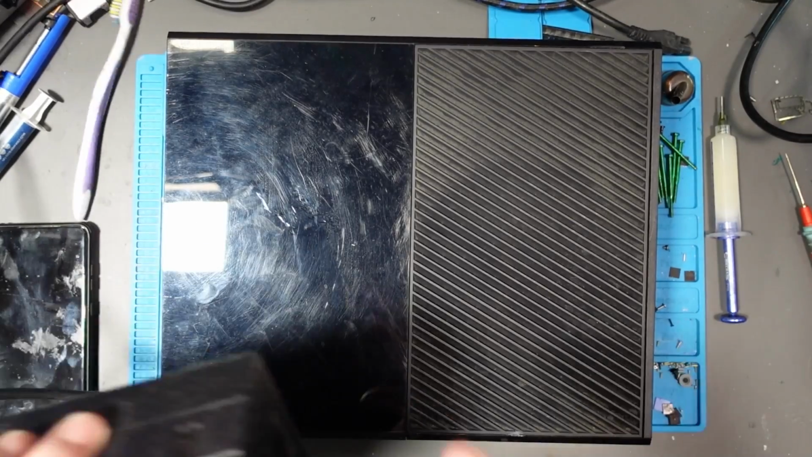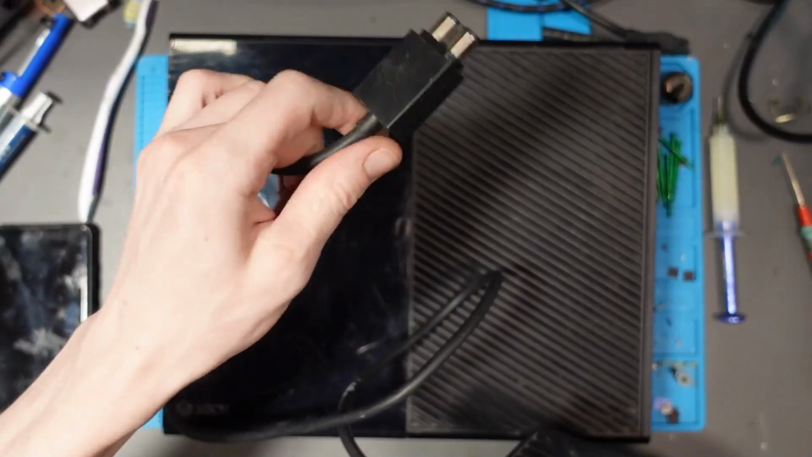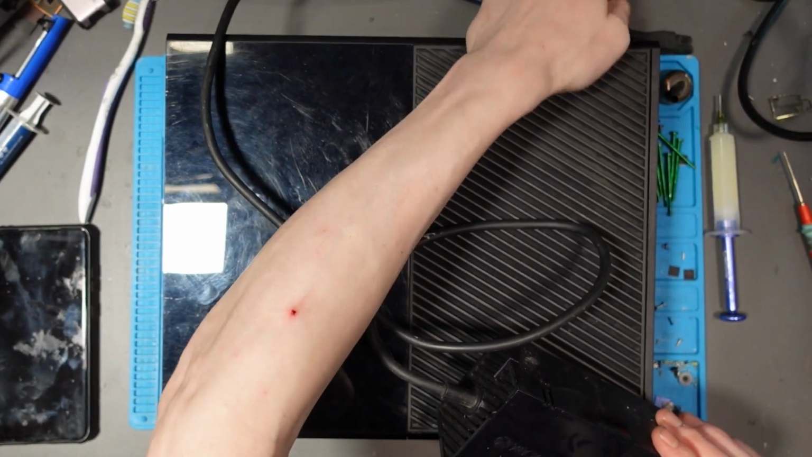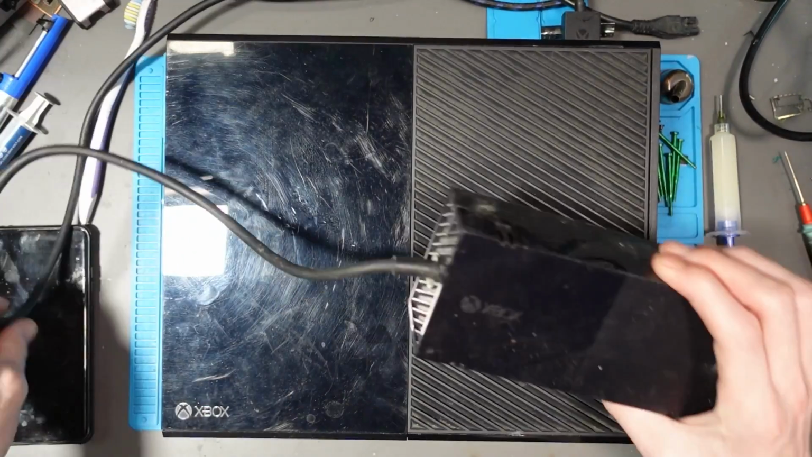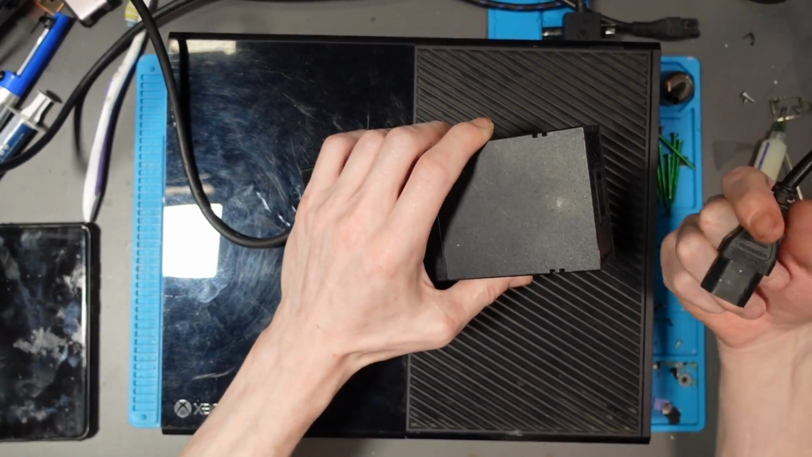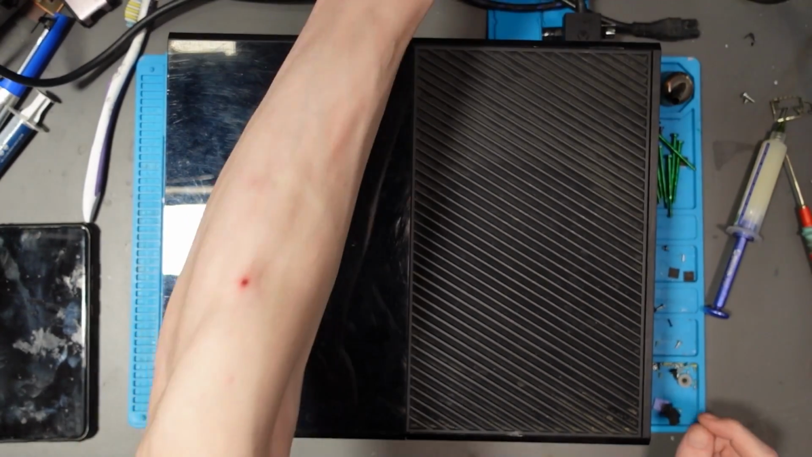Right, so like I said, this is a classic Xbox One. I think it's a 1540, is it? I can never remember the model numbers to these, but I'm pretty sure it's a 1540. Anyway, we're going to plug in a known good power supply first of all. It's always important to use known good parts with these, just to rule out any kind of issue with the power brick and things like that. Let's just see what's going on, shall we?